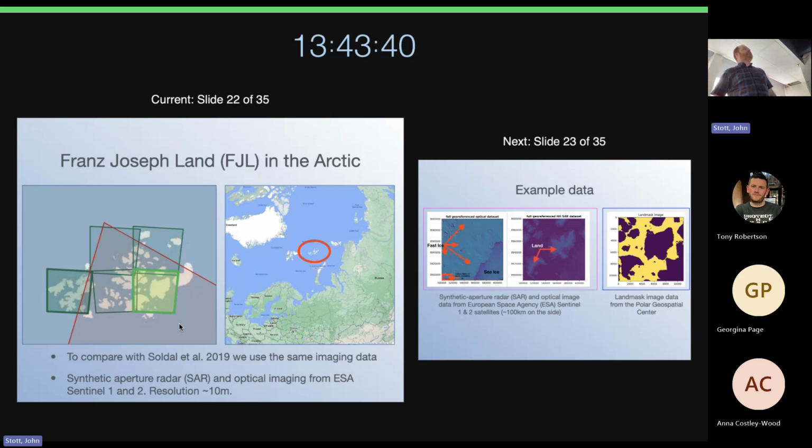And so this was the data we used. The red there is the SAR data, synthetic aperture radar from Sentinel-1. The green squares there are the optical data from Sentinel-2, and this is over Franz Josef Land. It's the exact same data that Soldal used. There's no cloud coverage in these images. They're taken at the same time, and the icebergs are embedded in fast ice, so they're not moving. So even if there's a slight delay, there won't be a huge change in their positions.